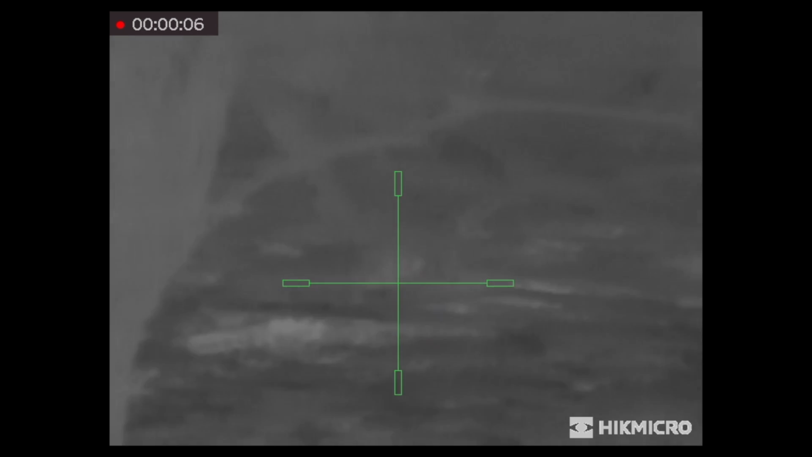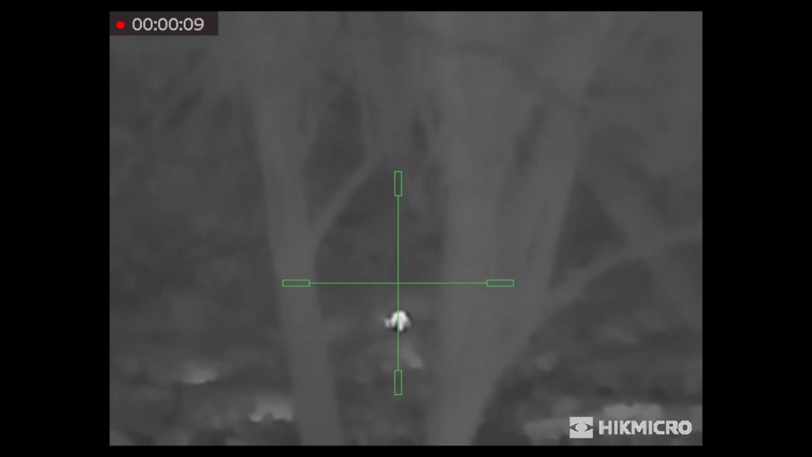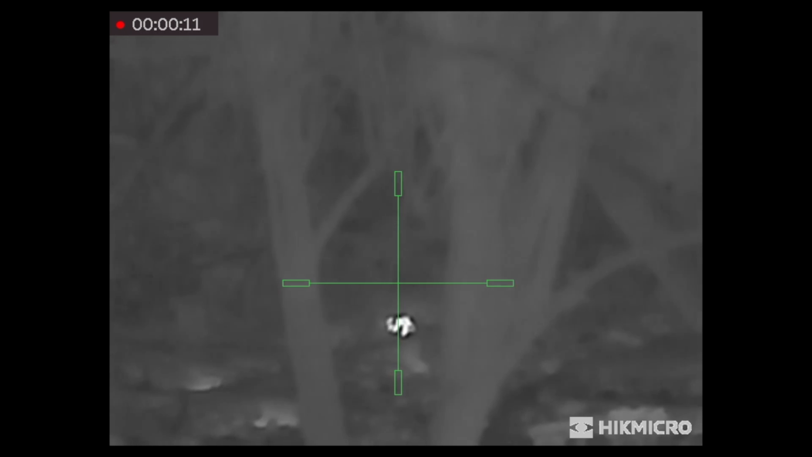Robert prefers shooting to poisoning, as it avoids the risk of secondary poisoning to predators, especially owls.